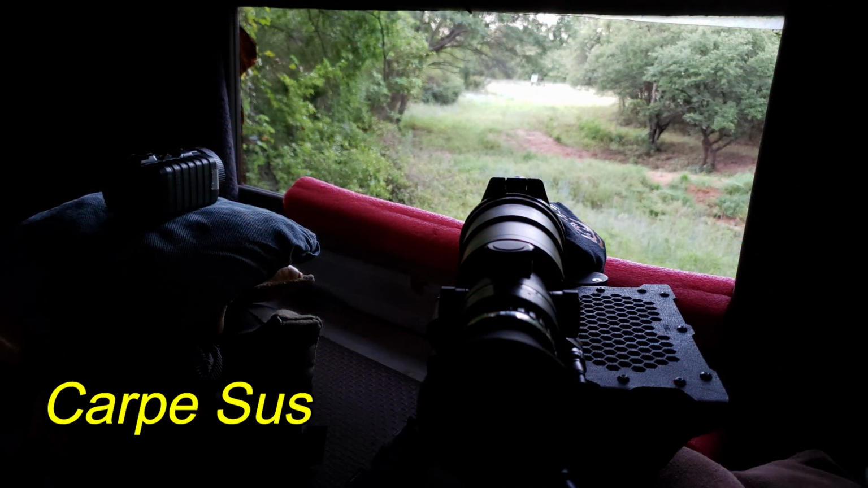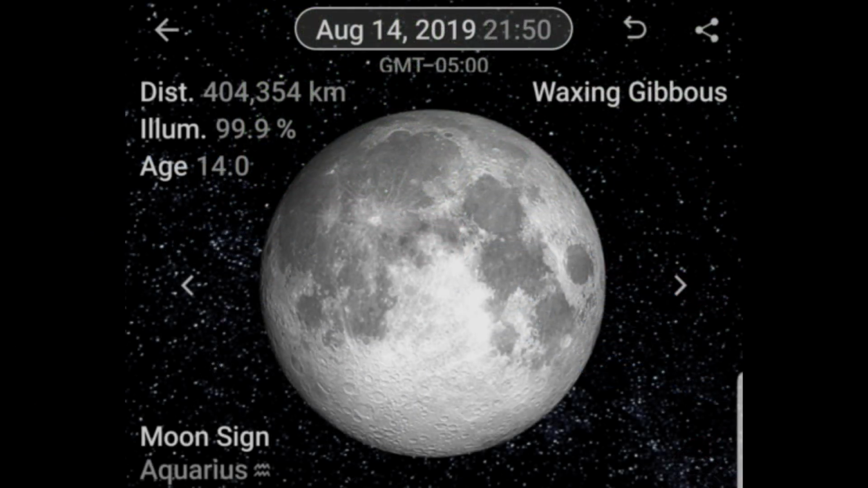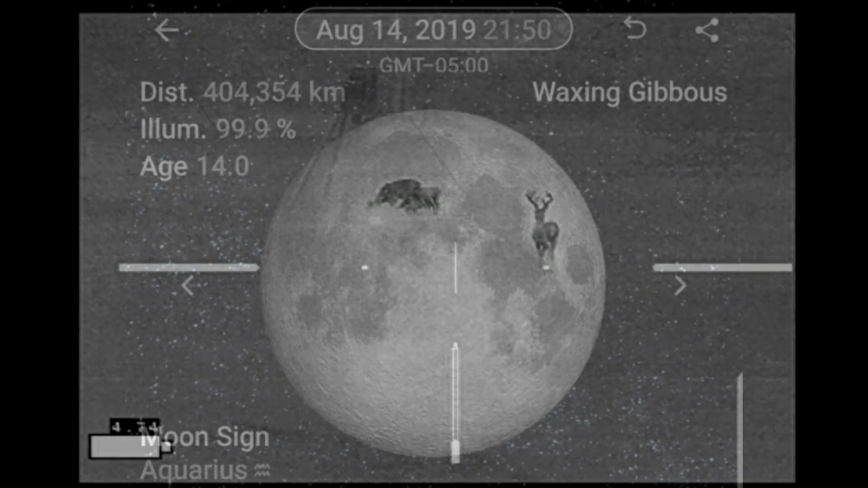Carpe sus. This is one hunting up at my place in North Texas where hogs have been coming on and off for the past couple weeks.